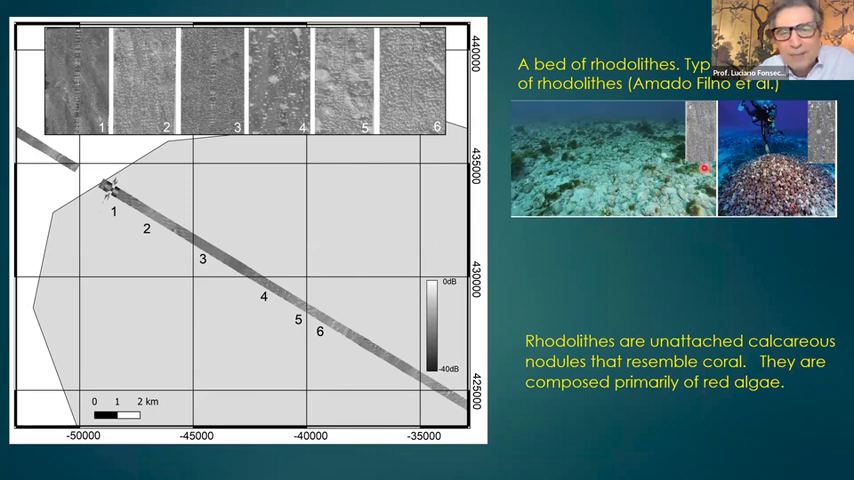Actually, these photos are from that area. You see rhodolites here, they're spread, and you have mounds of rhodolites here. You see the mounds here, and this speckle here, these spread rhodolites. If I look at this acquisition line, I will show you 1, 2, 3, 4, 5, and 6.